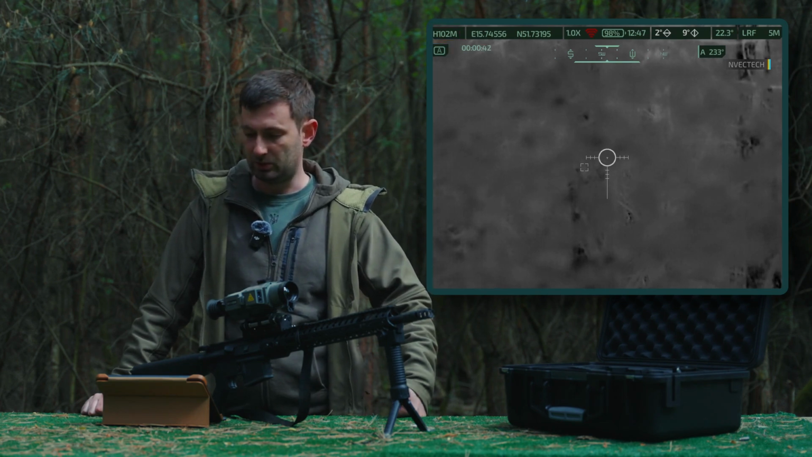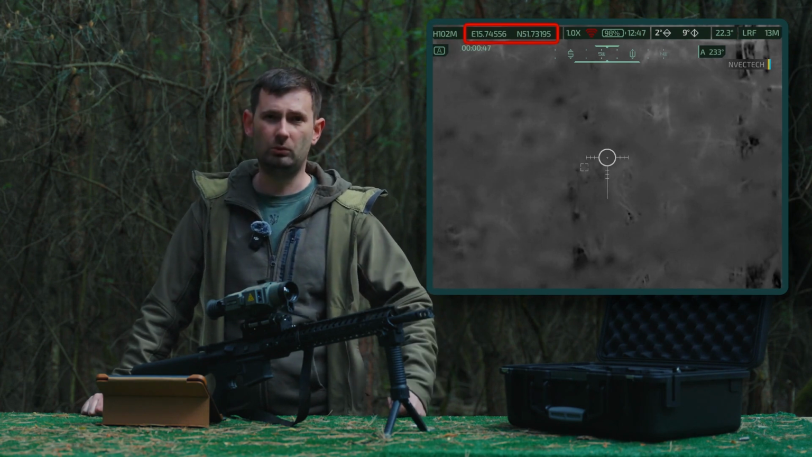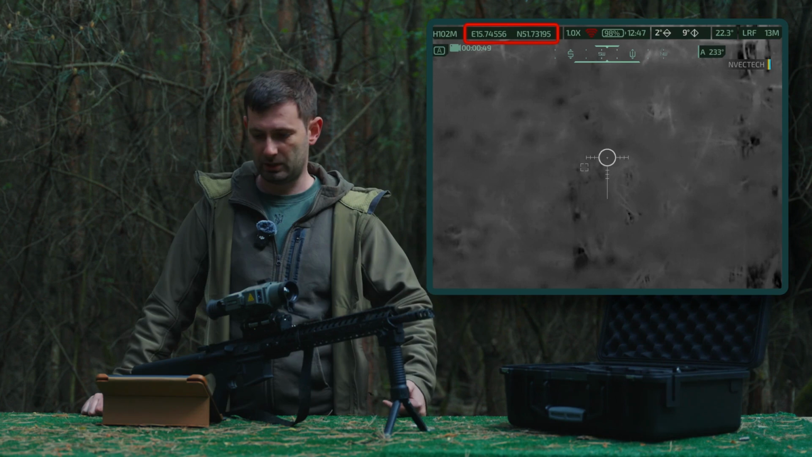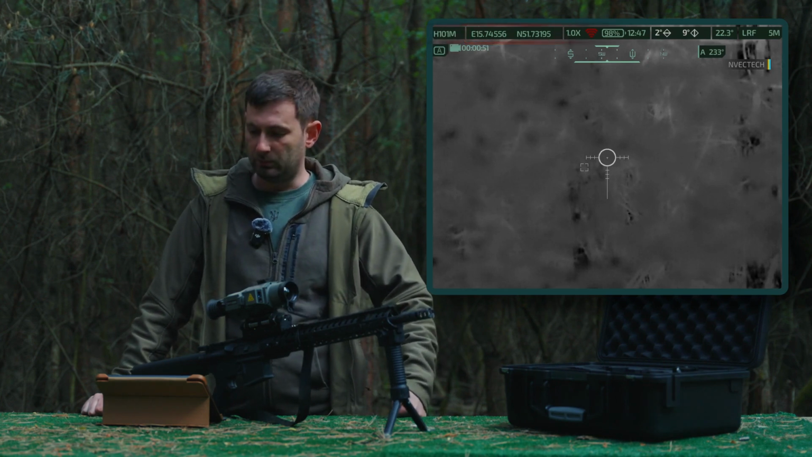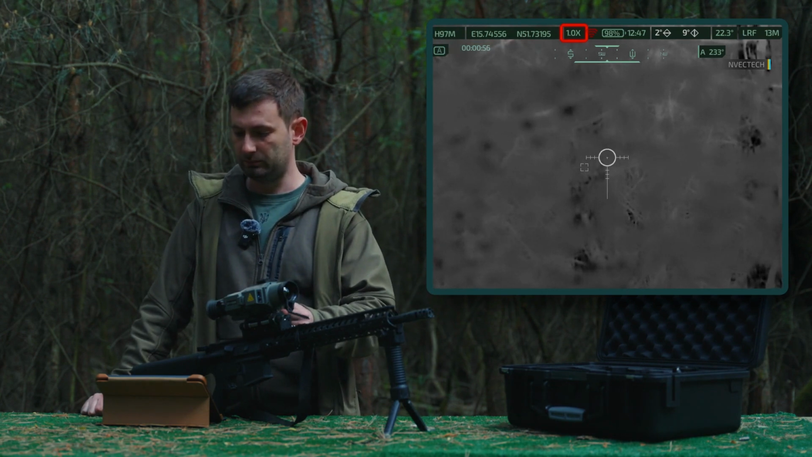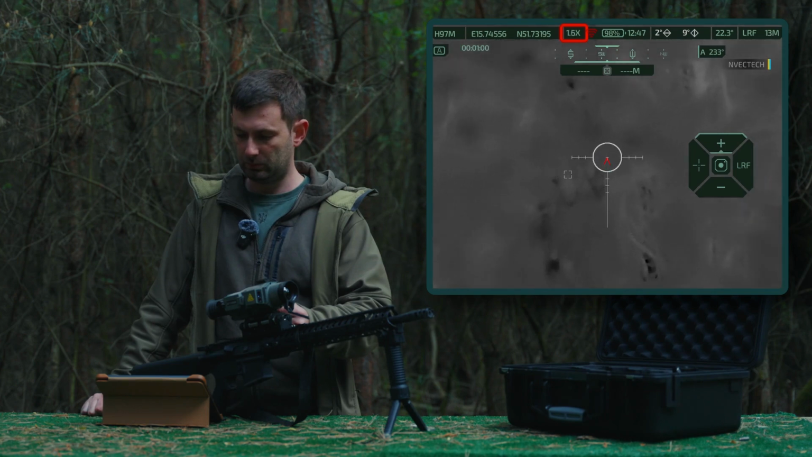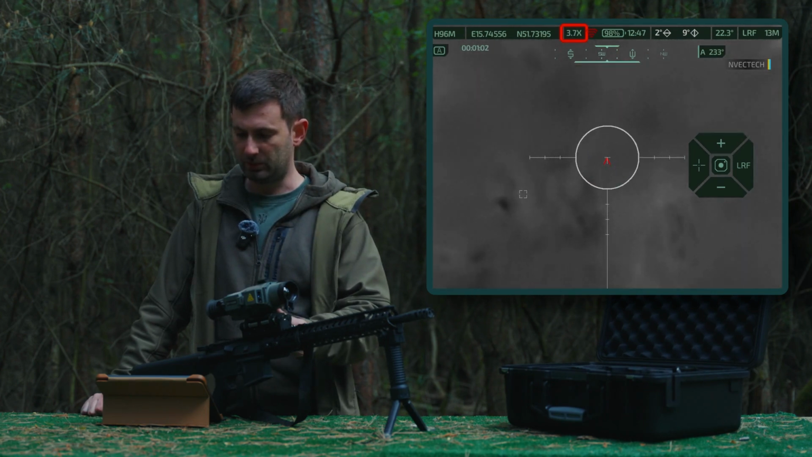Next, the coordinates, latitude and longitude. You can also switch these coordinates to the native standard MGRS format. 1x is the magnification, which means you can adjust the magnification. As you can see, increase or decrease it.